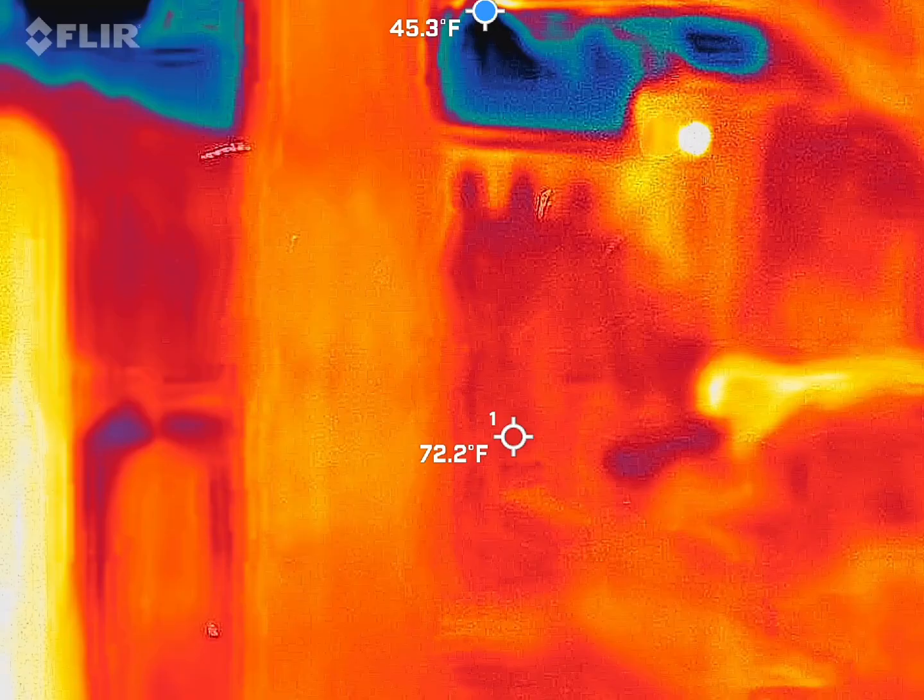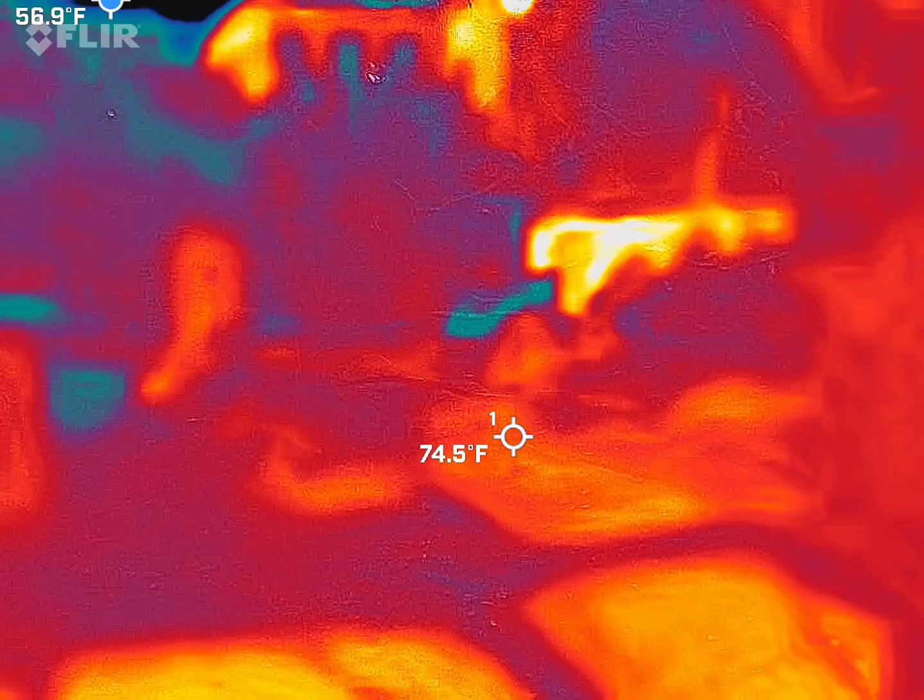Yeah, that thermal comes in handy around the house too. I fixed the dryer with that thing before, trying to find where the leak was.